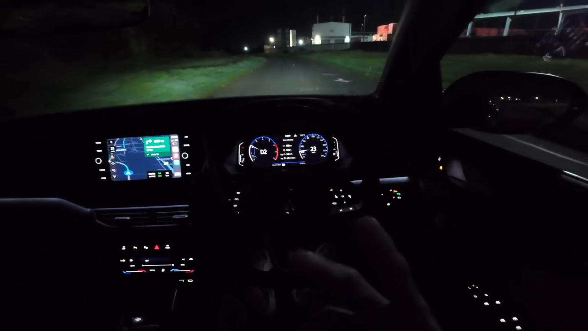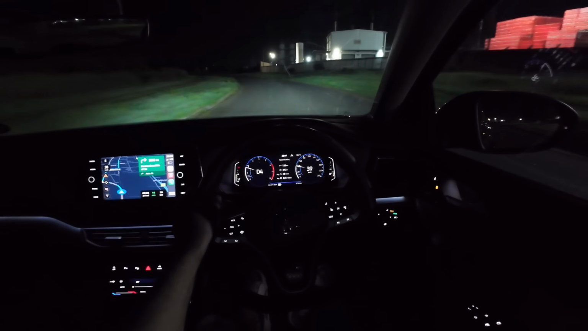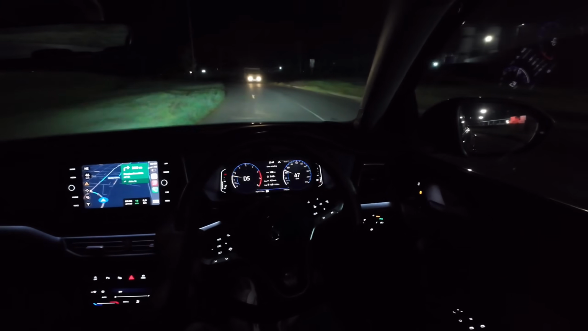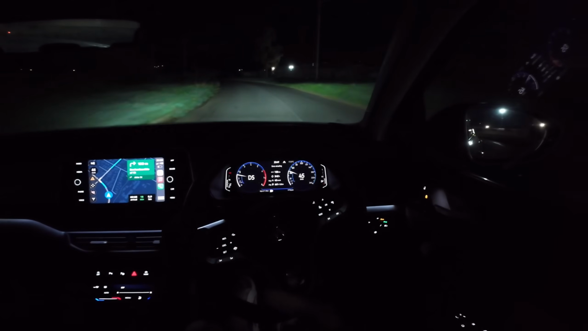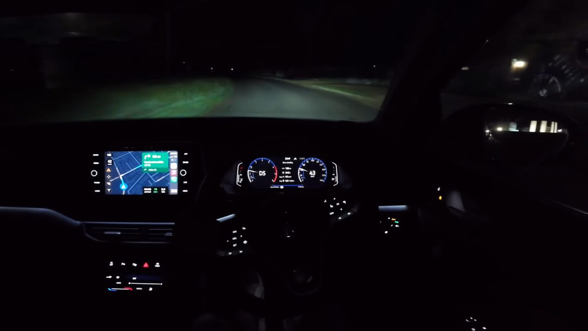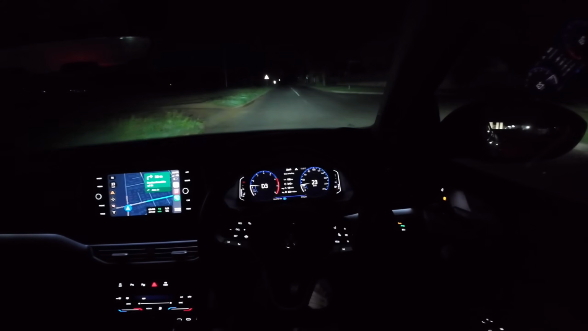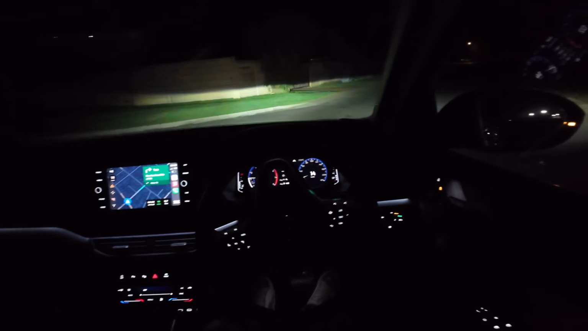So the other crazy and nice thing is the IQ lights, which is the LED matrix lights by VW. Now these are absolutely crazy, and for this video I have specifically chosen a route that is somewhat dark, because that is where these lights actually come alive. Oh, look at that. As I was saying, I hope it really does come across.